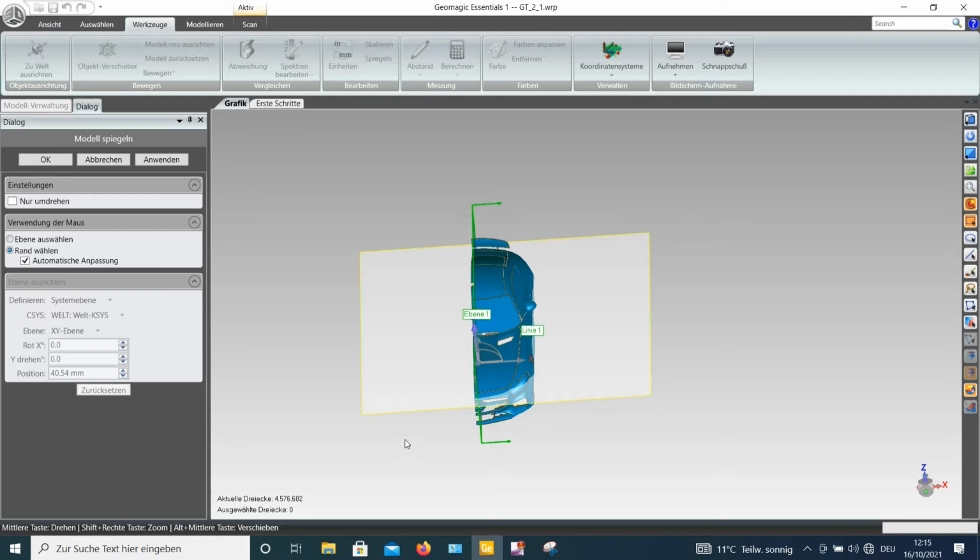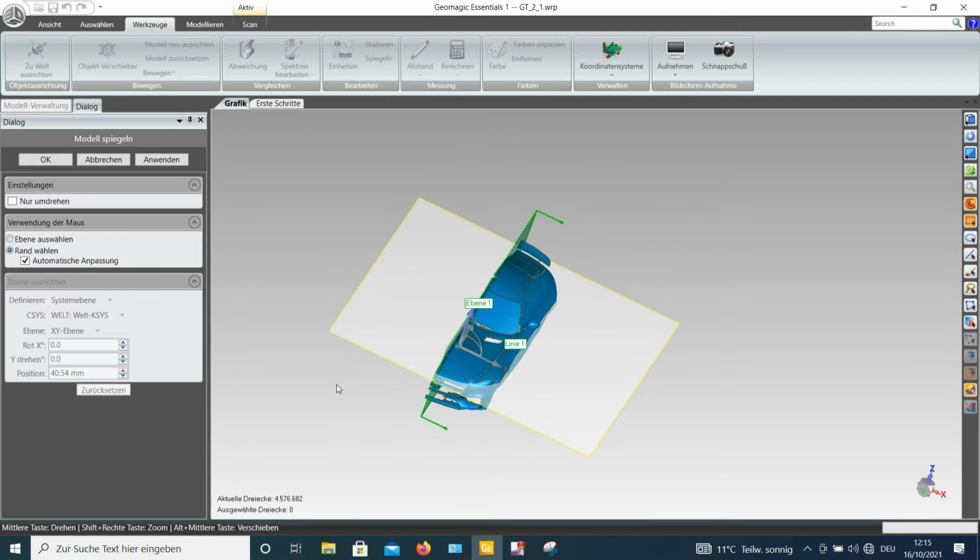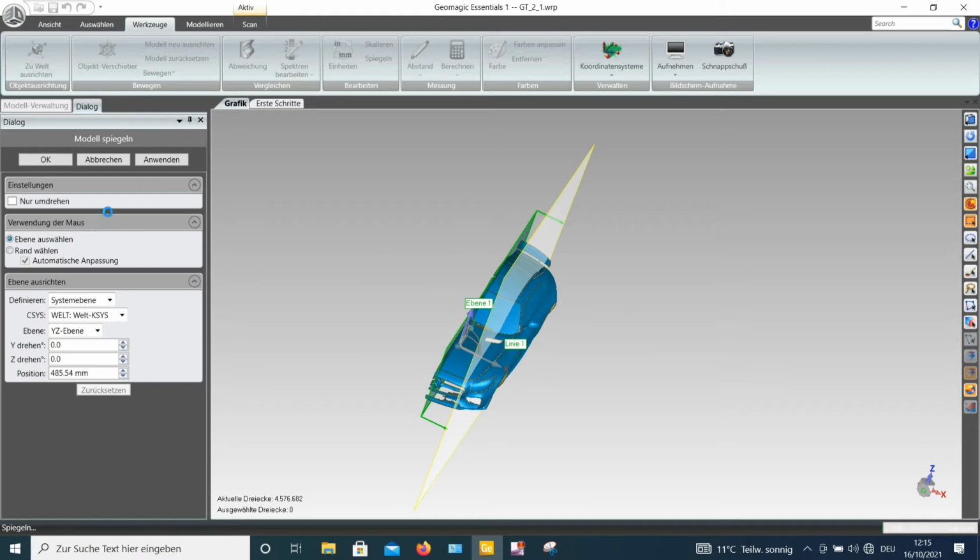As the whole scan is aligned quite well to my world coordinate system, I can just use the world coordinate system, and I'm using my YZ axis and say do so. So we should have received a mirrored car now.